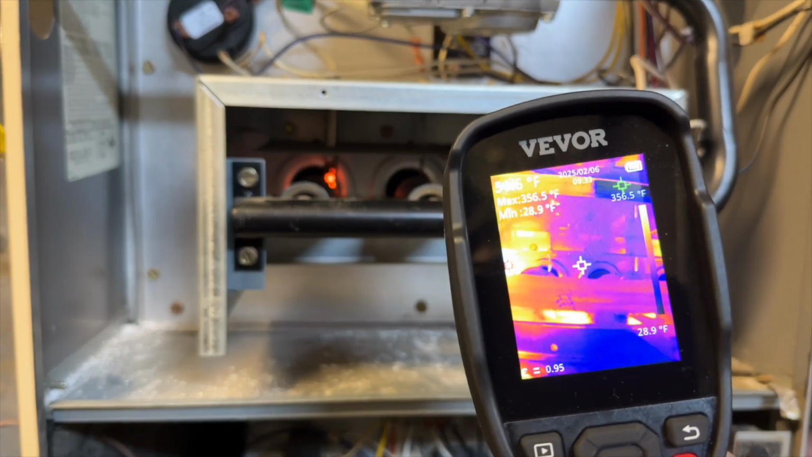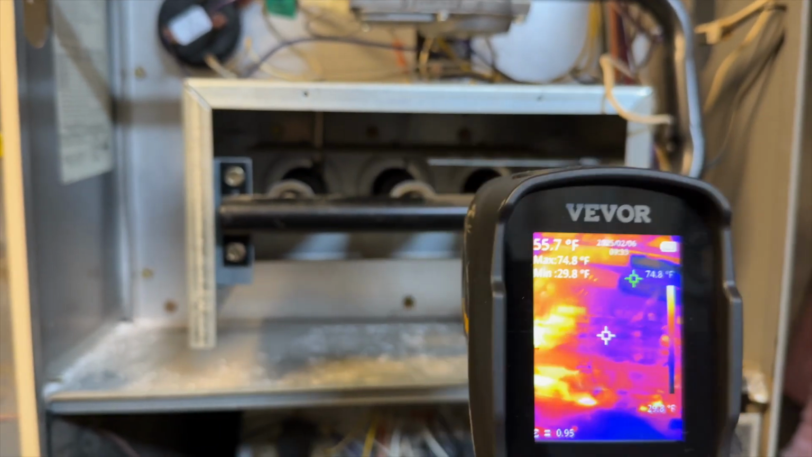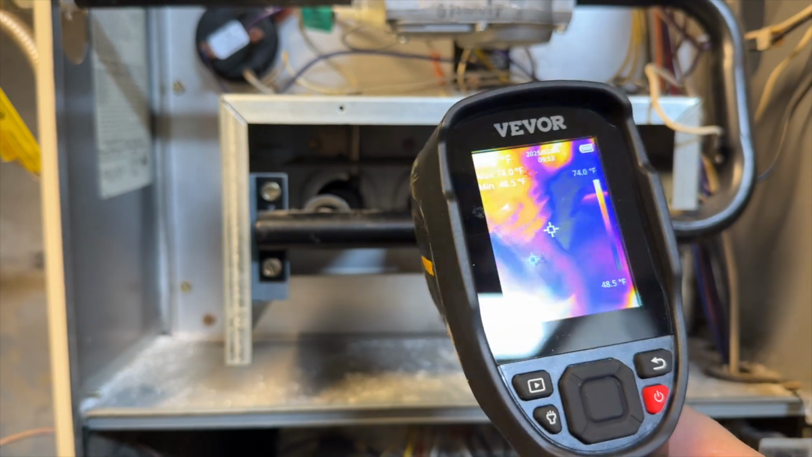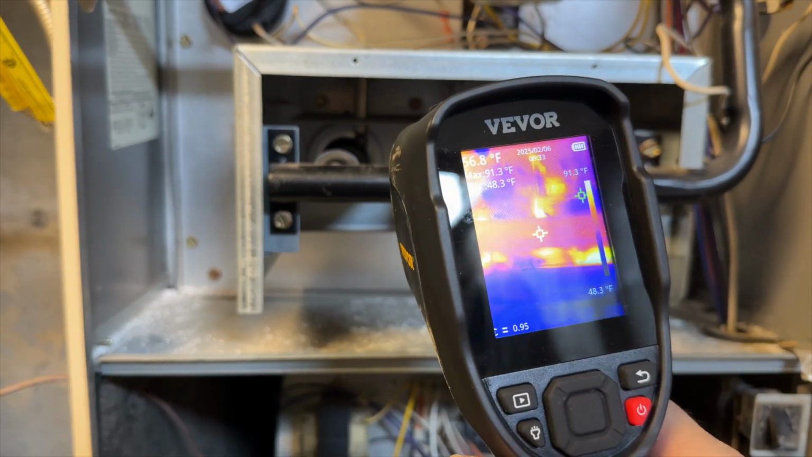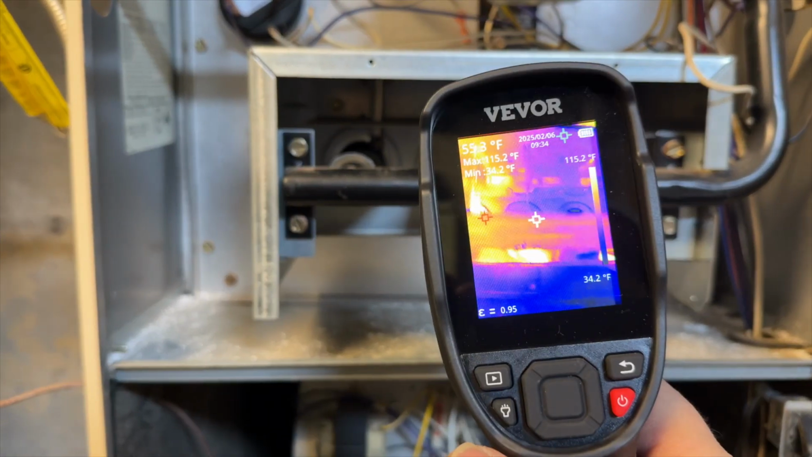So that's crazy. All I did was point this thing at all three furnaces and saw that this one was colder, and it looks like it's not igniting. So already this thing is pretty handy. I didn't even have to open the units. If I ever have multiple units and I don't know which one it is, I can see which one's the coldest, because I know that's the one that's not heating. So that's already pretty cool.